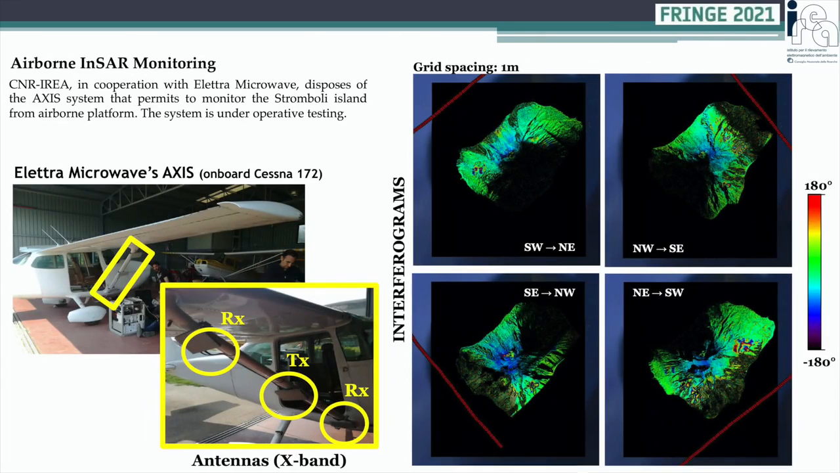Finally, an airborne InSAR system is under development to further improve the ground deformation monitoring on Stromboli. First experiments show the high degree of versatility of the airborne system. Four interferograms around the island are depicted.